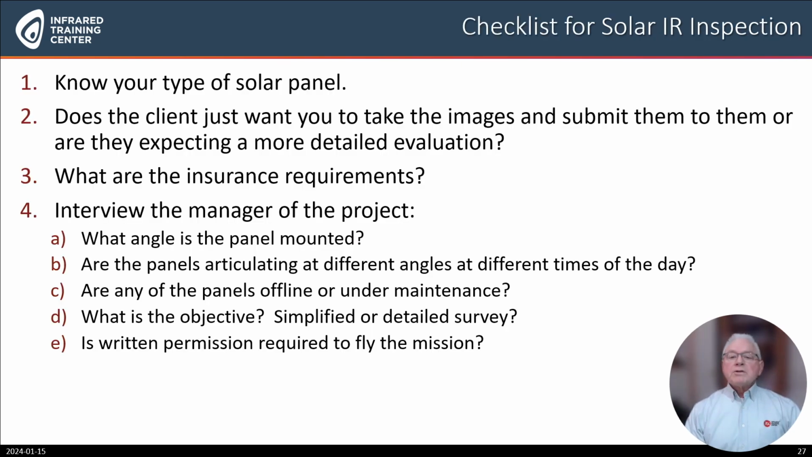Following is a checklist for your consideration. We strongly urge you to develop your own standard operating procedures for sUAS thermal solar inspections. Number 1, know the type of solar panel you're going to inspect. Number 2, does the client just want you to take the images and submit them to them, or are they expecting a more detailed evaluation? Number 3, what are the insurance requirements?